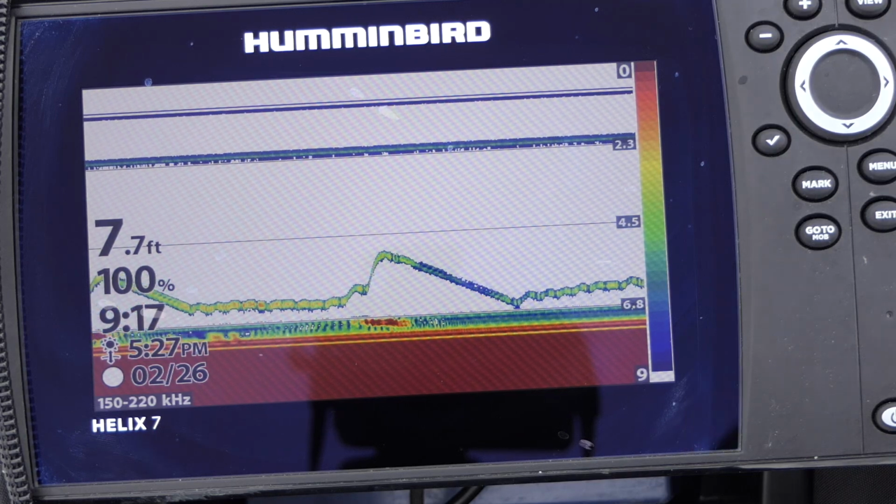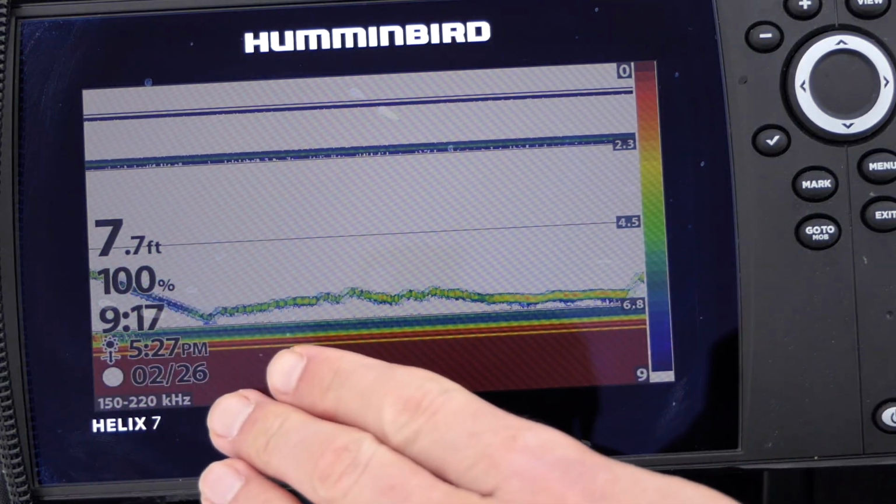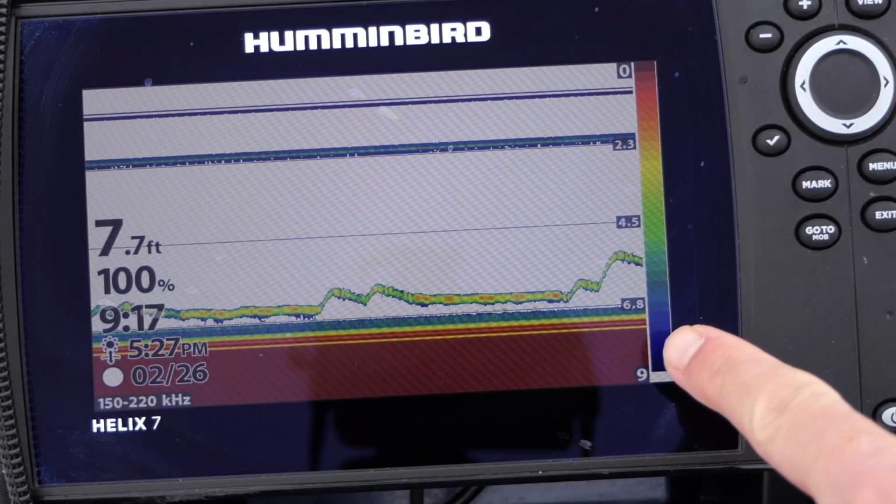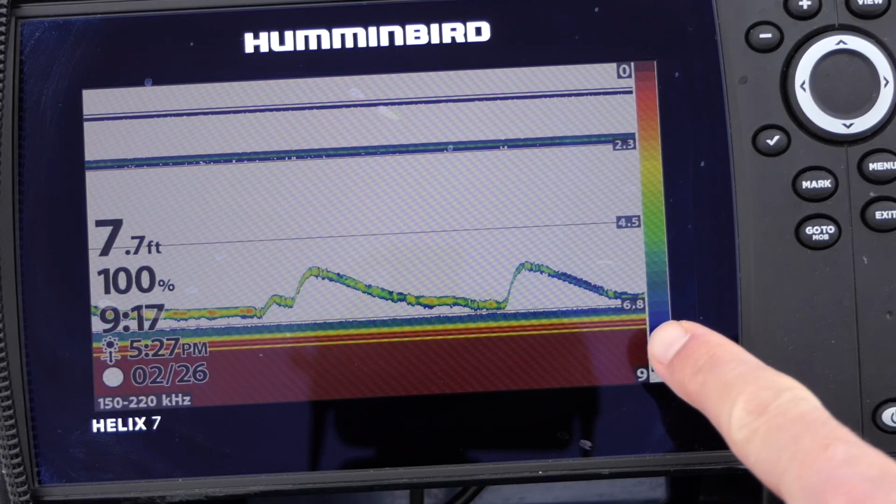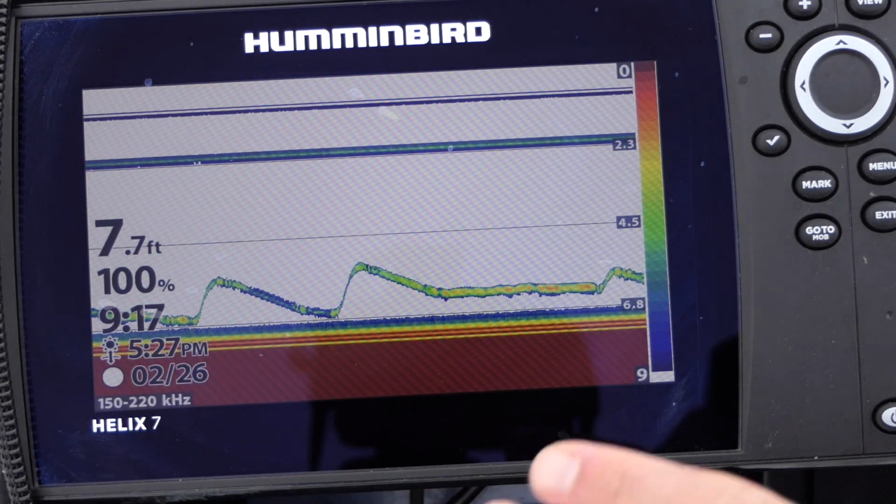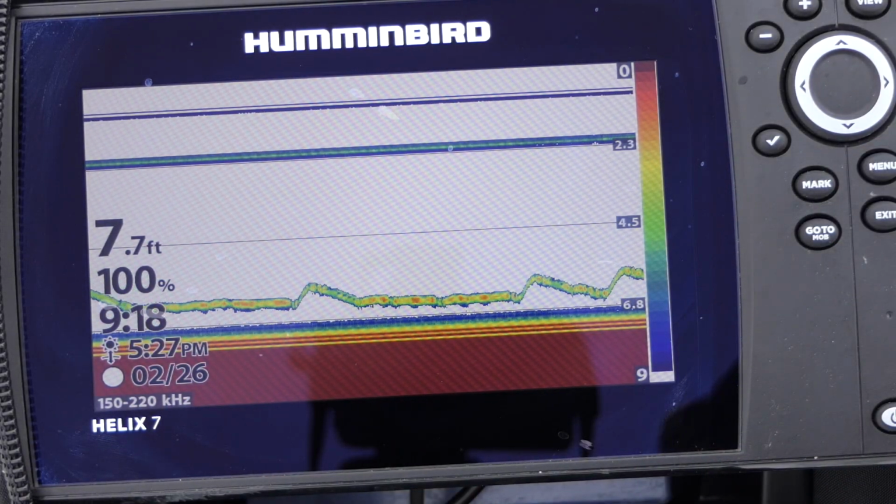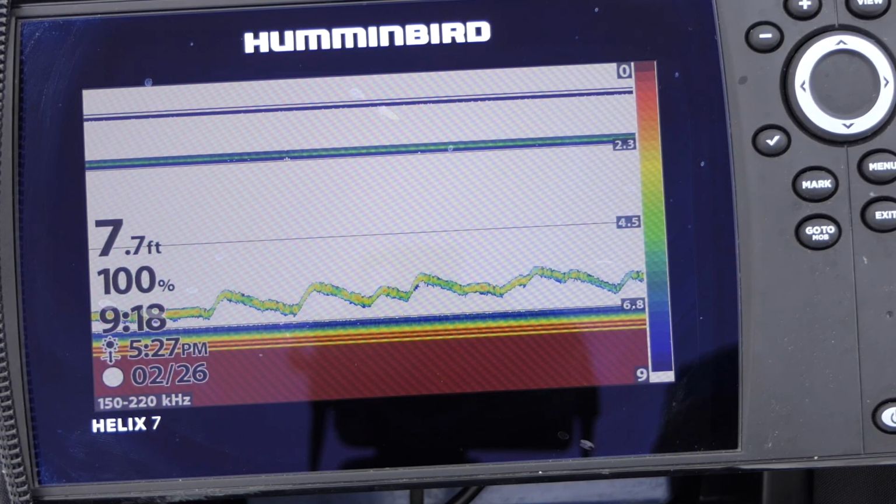So one of the things that's unique about this is that this is actually history over here, versus this is everything that's current. As I jig up, the jig goes up and lets it fall, jig up, it falls, jig up, it falls. This is all just what happened in the past. And that's what really separates 2D sonar from flasher and the Panoptix I'm going to show you today, is they don't really capture history very well.